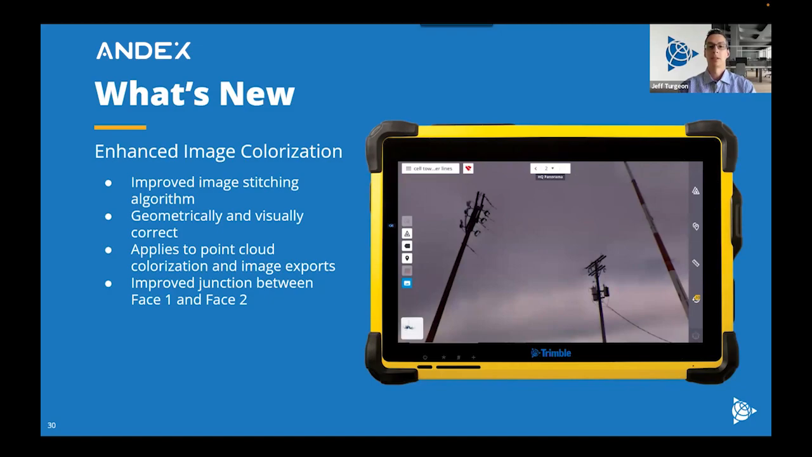As I mentioned about the imagery, there is a new algorithm for our image stitching, and this correlates to the images for the panos, but also the colorization of the point cloud. So a notable area that was difficult before was power lines, and this is taken directly out of Perspective. These occlusion areas that would usually run along the lines have been mitigated for the most part. And then this is becoming more visually correct, but still maintaining that geometric correctness that we really value. And then another improvement is the junction between phase 1 and phase 2. So where the seam is between the start and end of the scan, there's a lot less distinction.